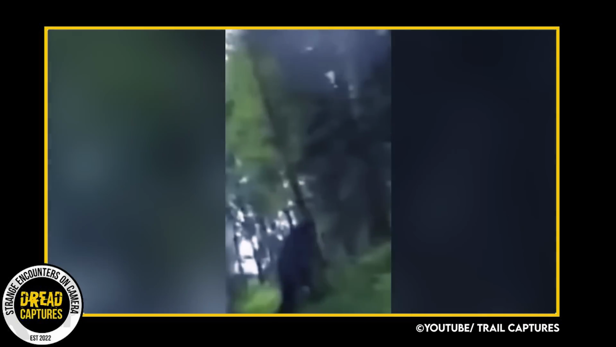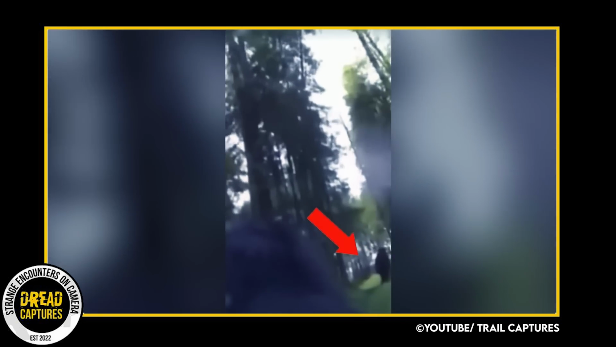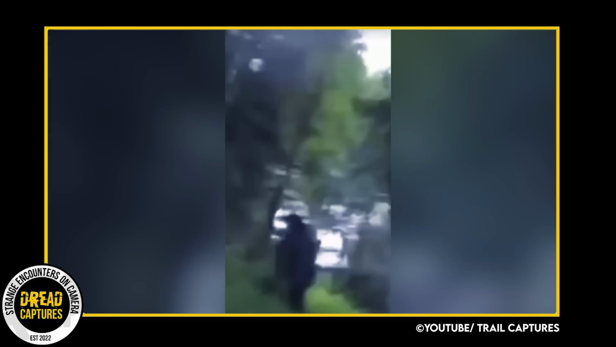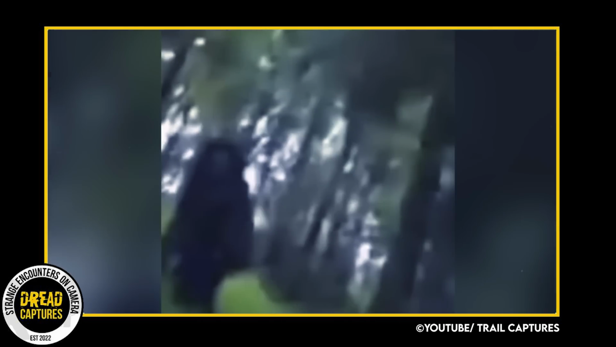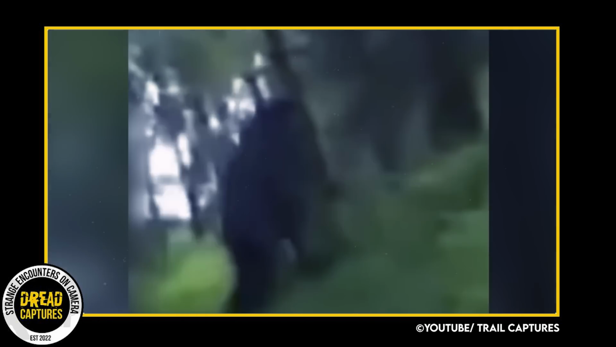Again, some people said it was a bear, but bears usually stand their ground, at least briefly. They don't immediately run and hide. So once again, this brings up the idea of Bigfoot. You can definitely see the creature walking on two legs. What do you guys think? Personally, I'm a little skeptical. It might be a fake. I don't like saying that, but there's something suspicious about it.